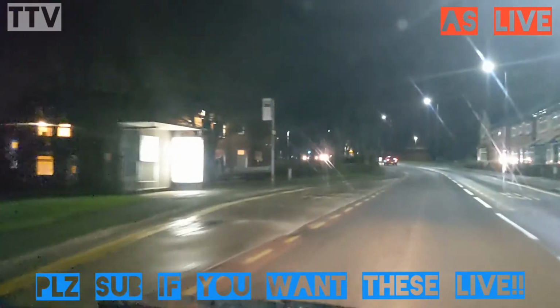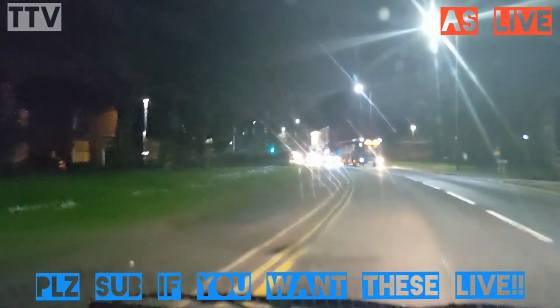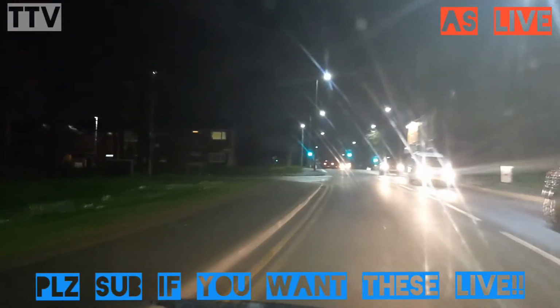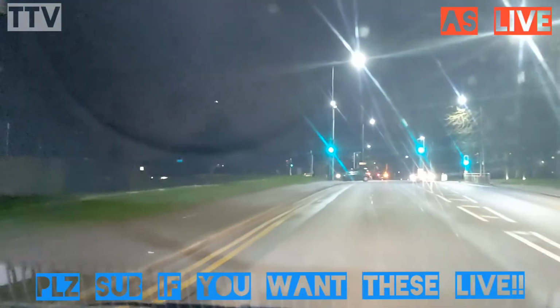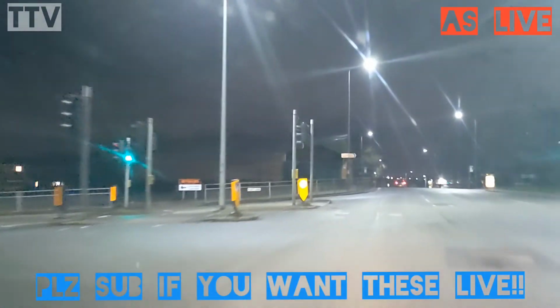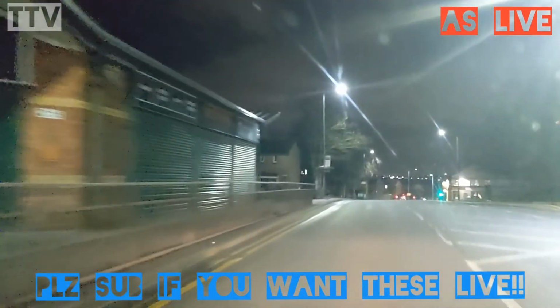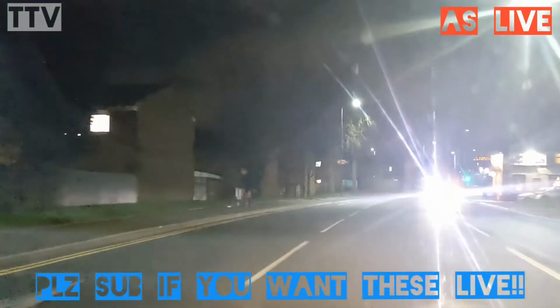The car behind me is maintaining distance. Oh, there's 2 cars behind him now. Right, he's got through the lights. Will I get through the lights? Yep. In fact, we'll all get through the lights because there's nothing coming. The trigger lights get triggered when someone drives over the rubber.